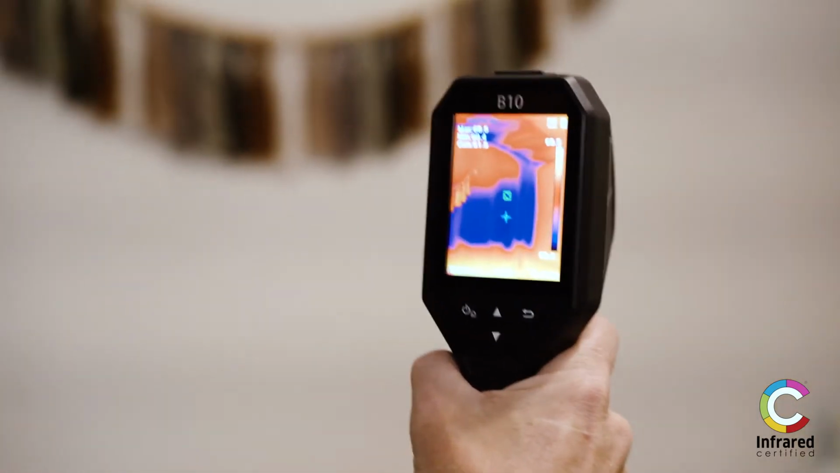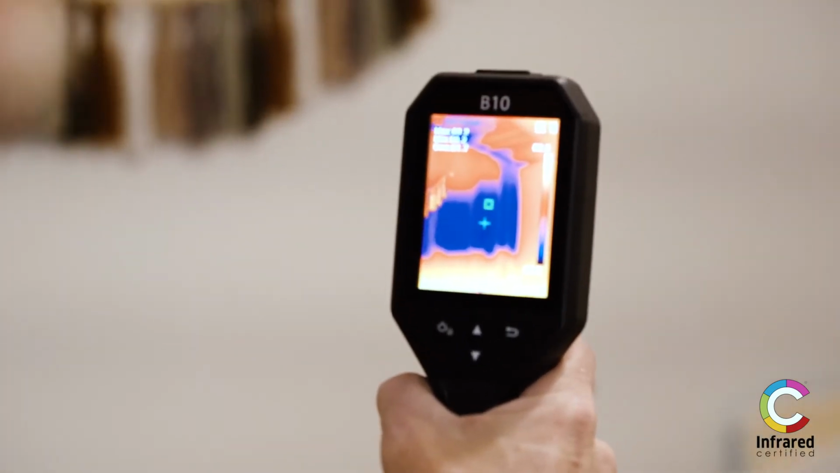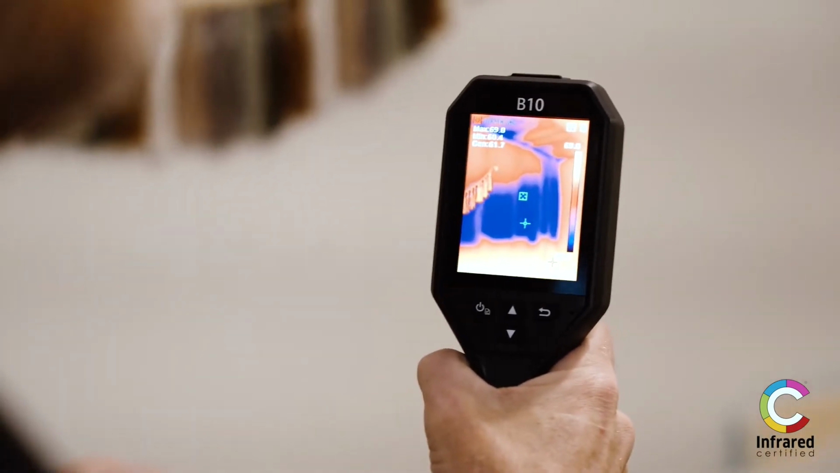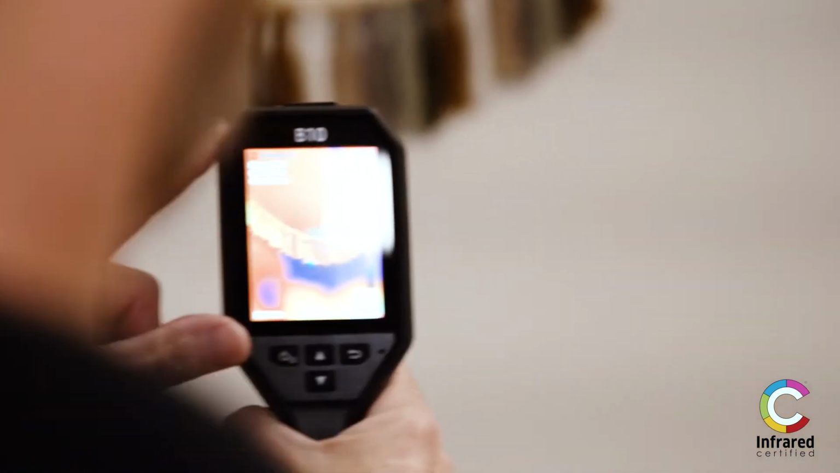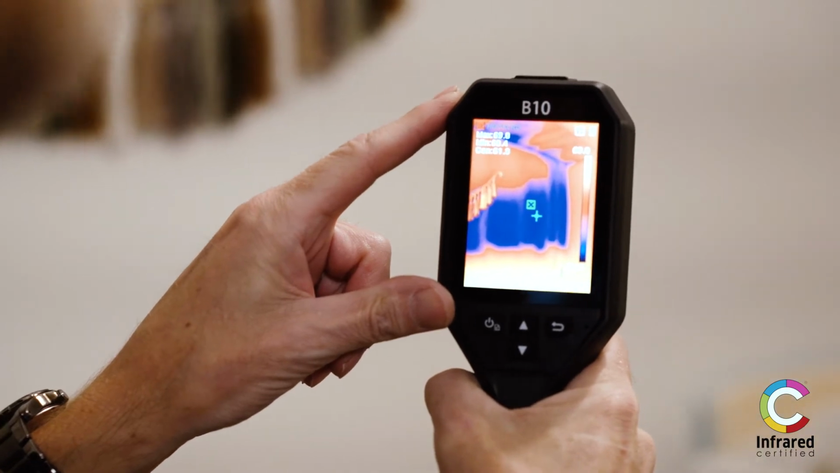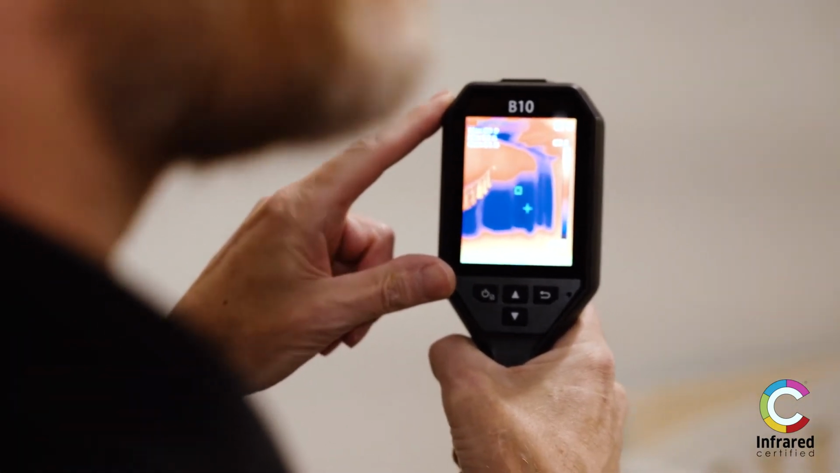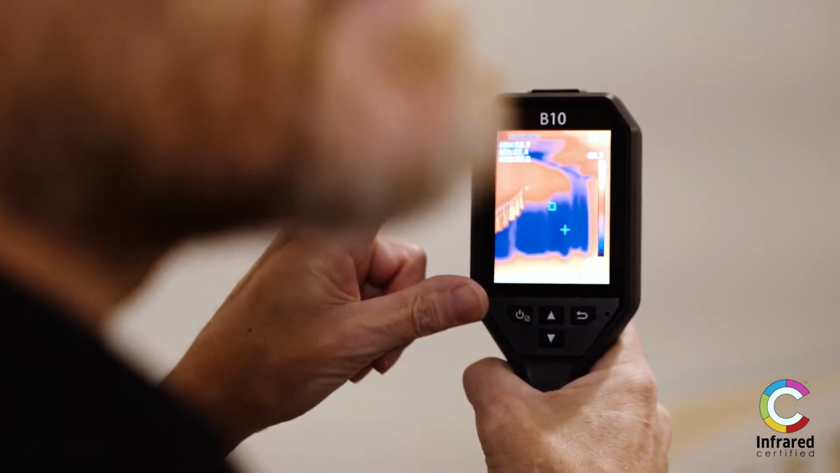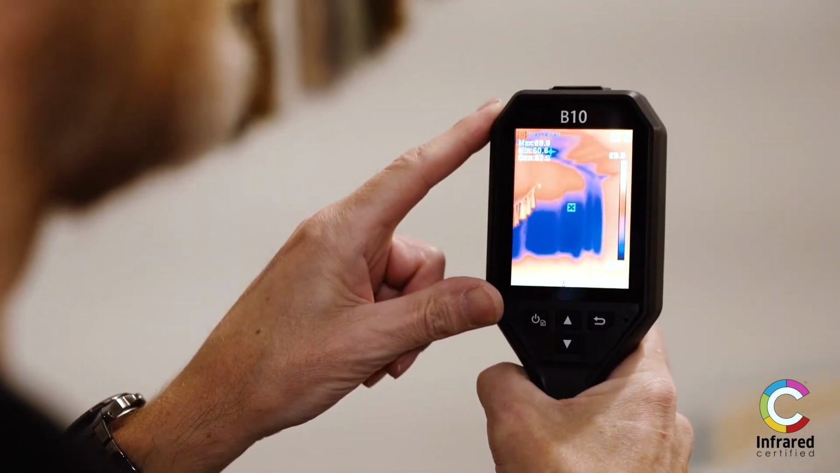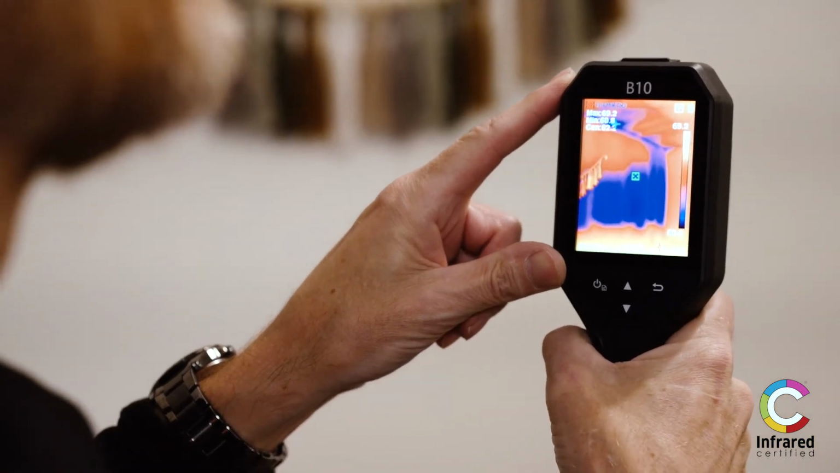This is an exterior wall. This is a single story with a double story attached, so it looks like maybe some insulation has fallen in the wall cavities, or they didn't do that great of a job insulating this exterior wall. So this is definitely an area that's probably keeping this room a little cooler than the rest of them. We want to get an insulation guy in here, take a further look, and get this insulation increased so that the baby's room here can be a little bit more comfortable for the little one.